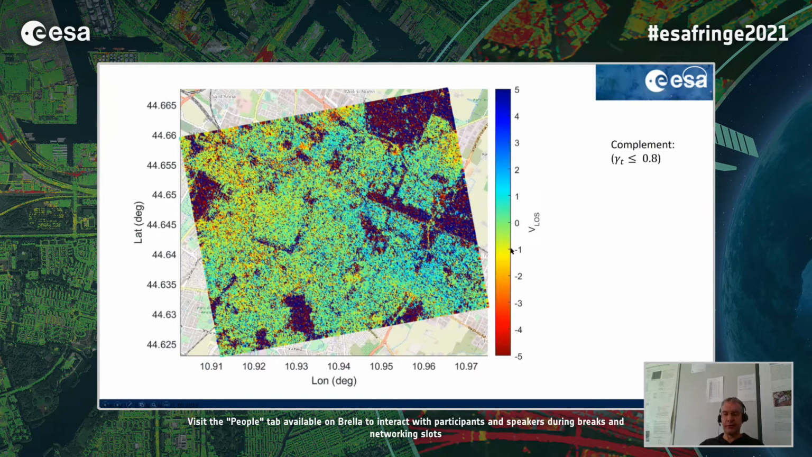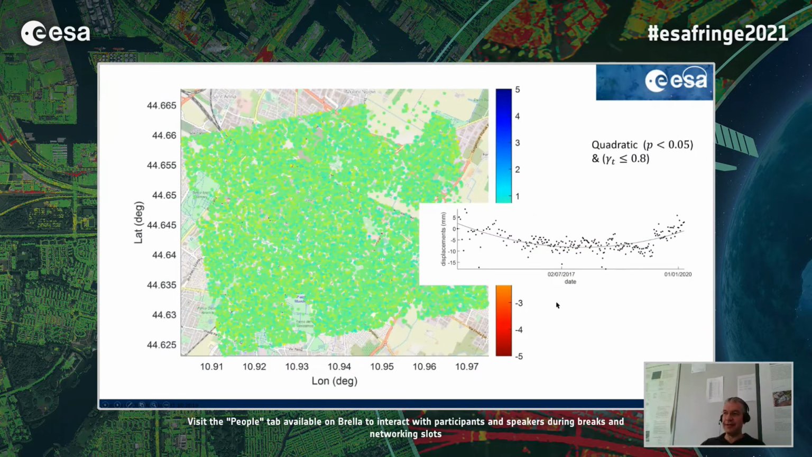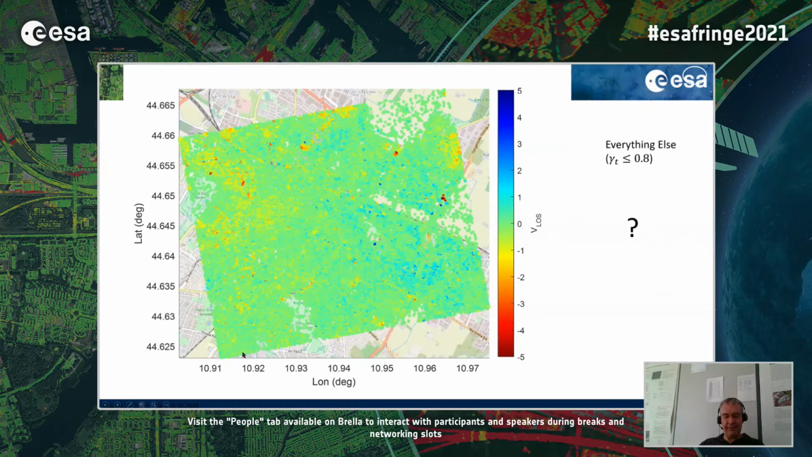So what can you do with this? You can start fitting, for example, linear models, which with a low linear coherence may look like this. Then you can go on fitting higher order polynomial models like quadratic, cubic, and then you can go on fitting, for example, seasonal models and so on. So you will have to do quite a lot of work.